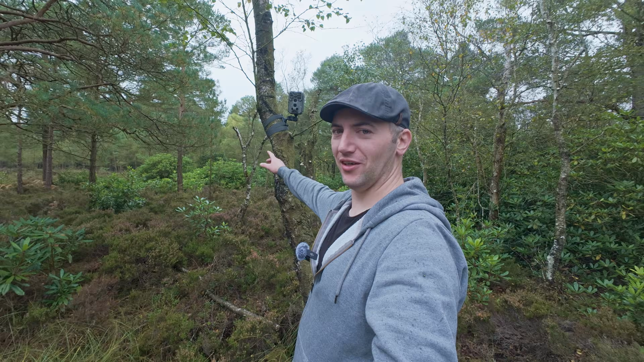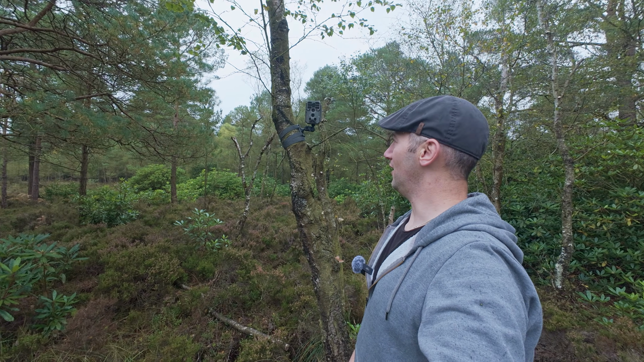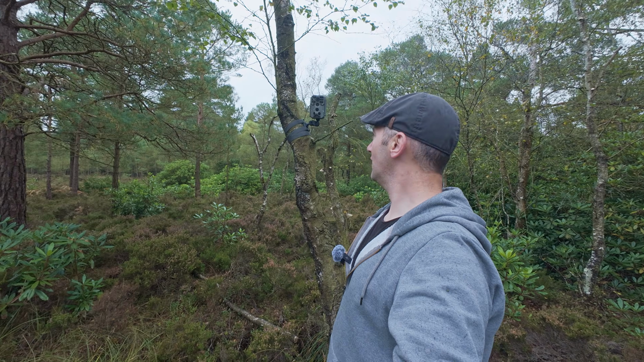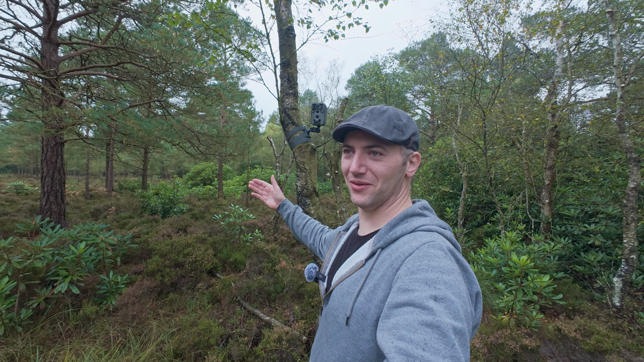I have the camera up on the tree. I did have it up higher, but I think this branch was going to set it off too much, and I didn't want to go breaking the branch off, so I moved it down a bit. I think it's actually a better position there. Stands out like a sore thumb if anyone comes down here.